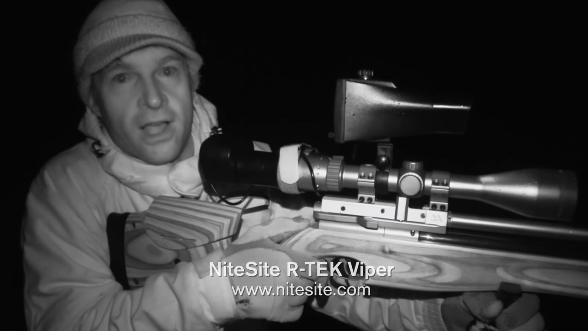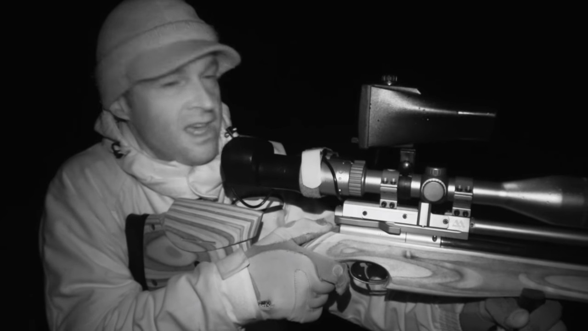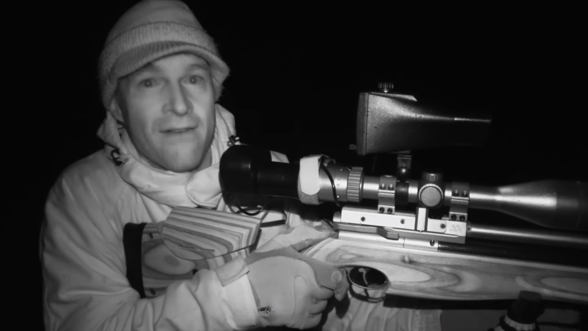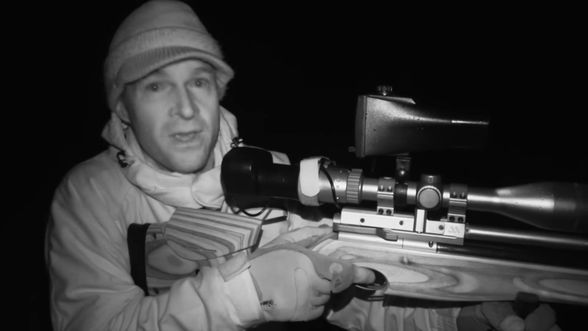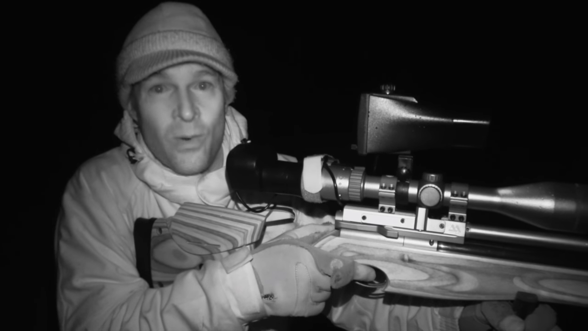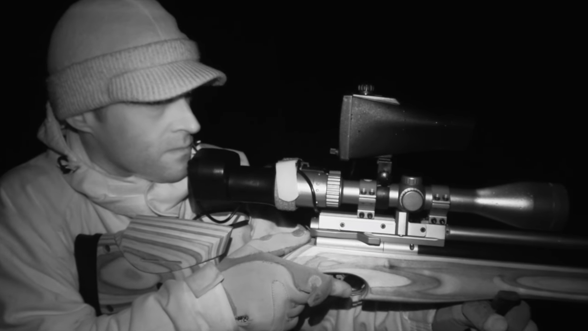Right, well, it's properly dark now, so we've changed across to the night vision camera. Been scanning around for a while and I haven't seen any sign of a rat yet, which is a bit concerning, but we'll keep plugging away and see what happens. The rats do eventually show themselves, but they don't want to hang around.